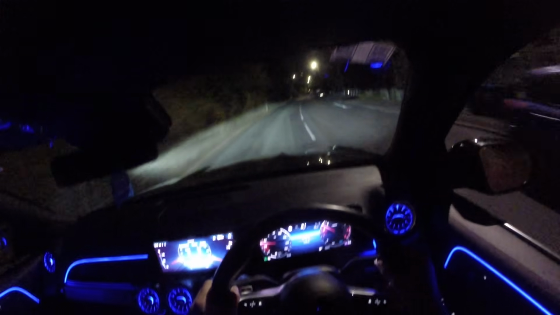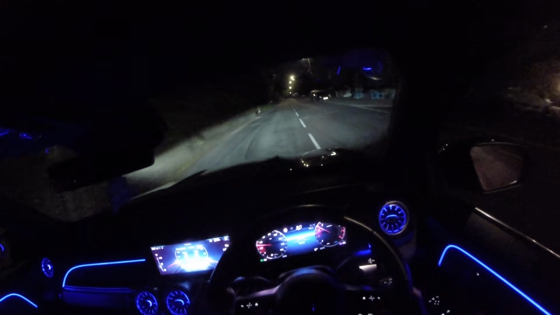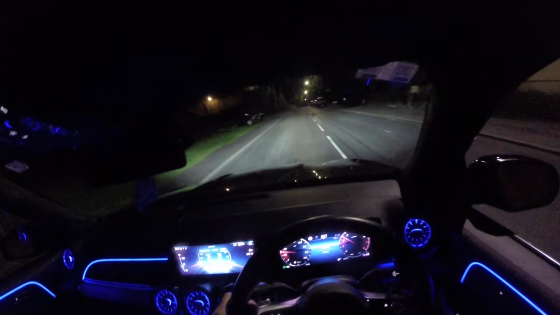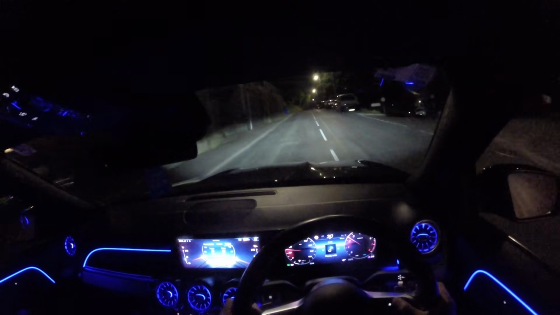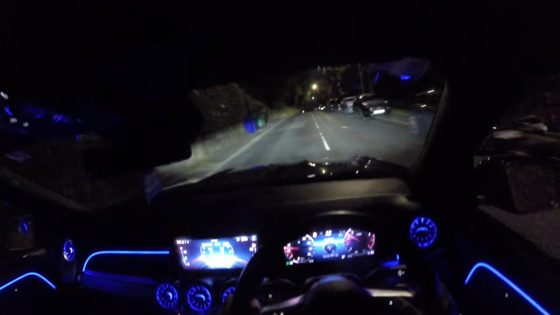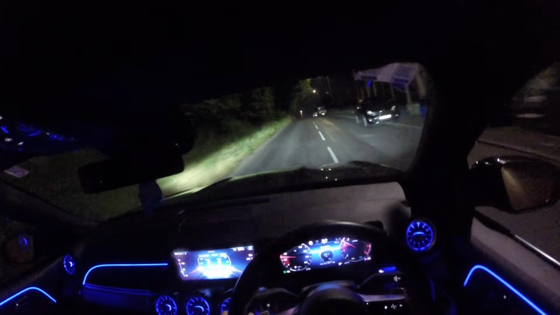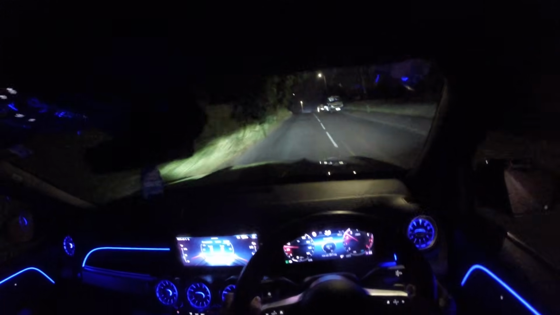Yeah, this car is getting, let me see for you guys, with me launching and stuff, it is getting 29 miles per gallon. That's in pretty much sports mode.